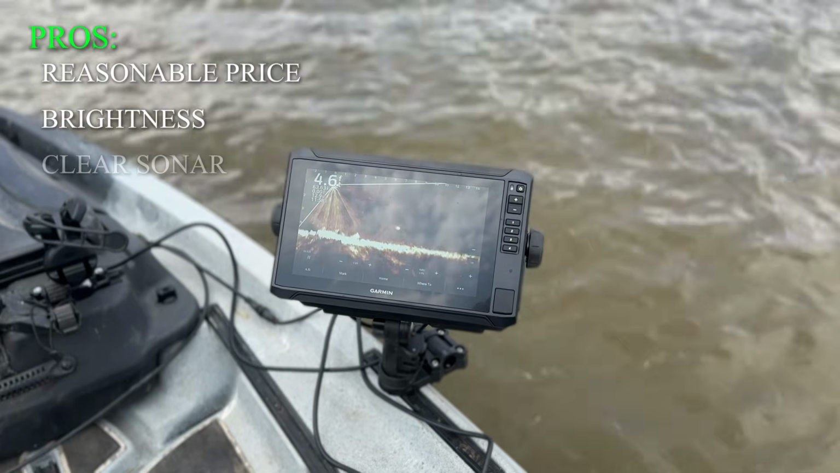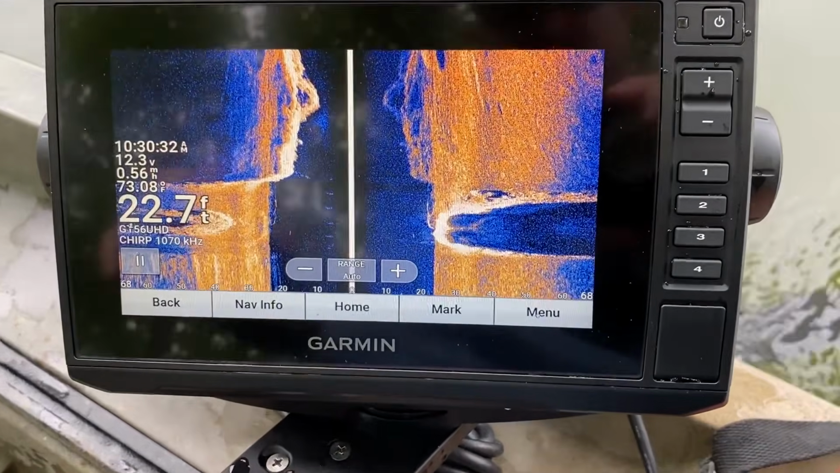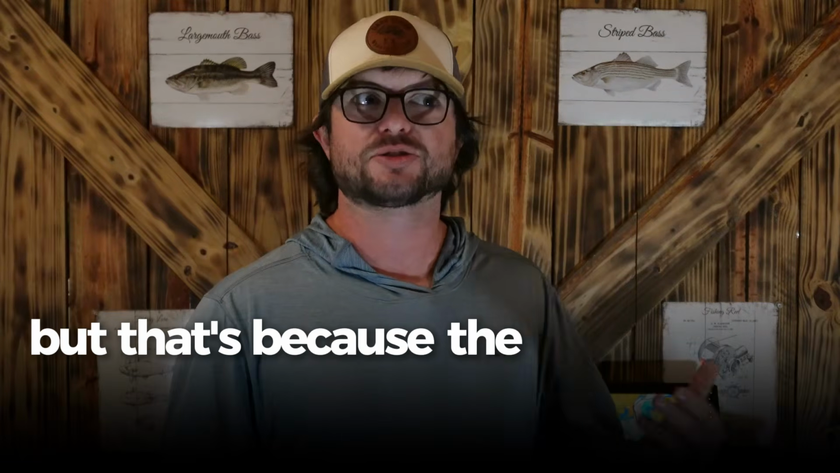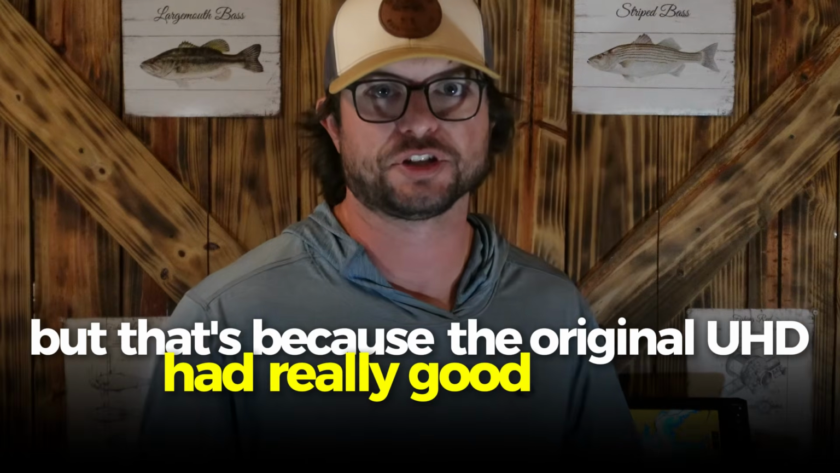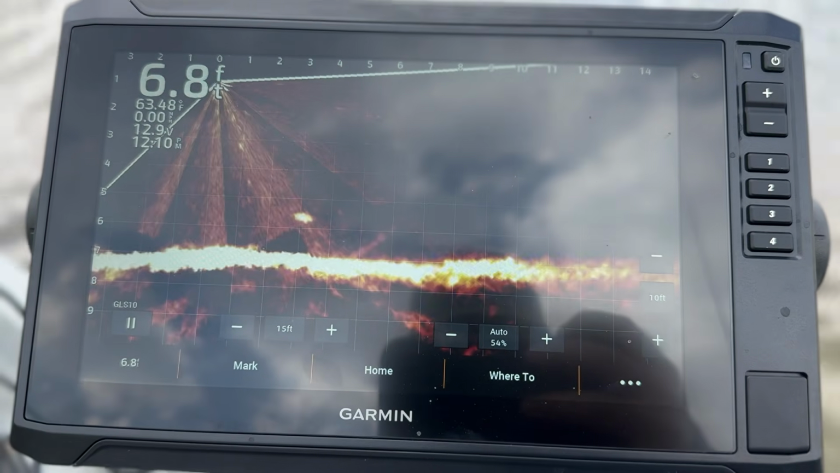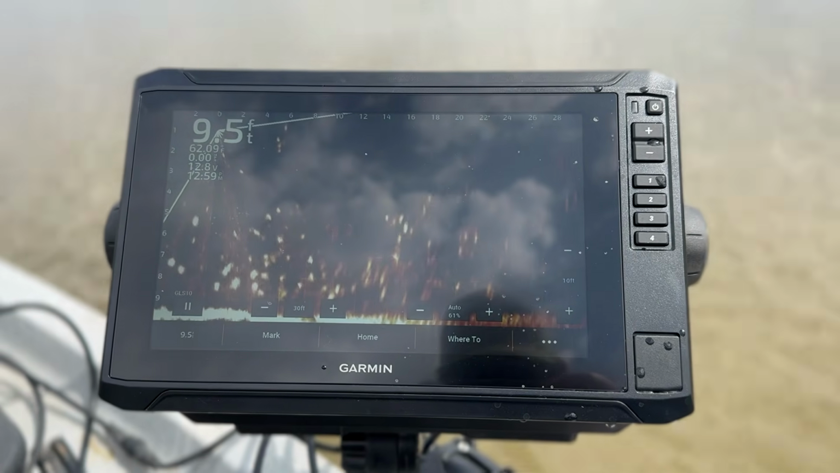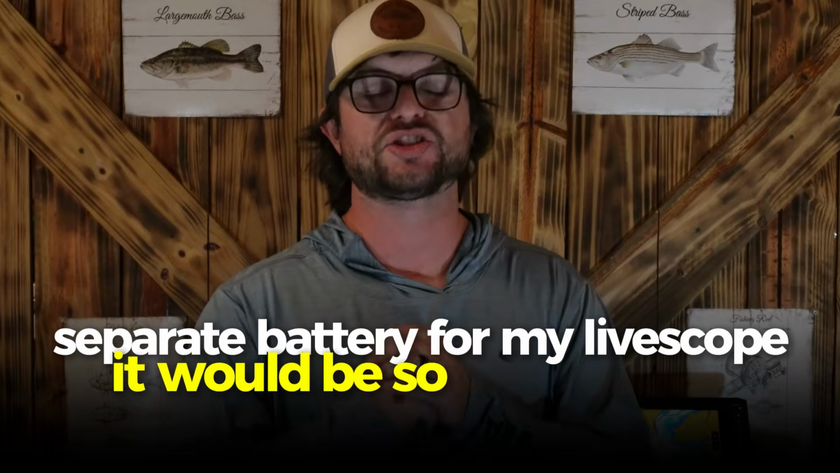Now this next pro argues a little bit with what I said earlier in the con, but it really does have clear sonar. Now it wasn't a major upgrade from the original UHD, but that's because the original UHD had really good sonar. The only time that I noticed that my sonar was fuzzy was when I was running live scope, and that was on me because I was using the same battery for my live scope and my unit, and it's not a very big battery on top of that, so I was pulling a lot of power out of that battery, and I've been told that if I would just use a separate battery for my live scope, it would be so much clearer.